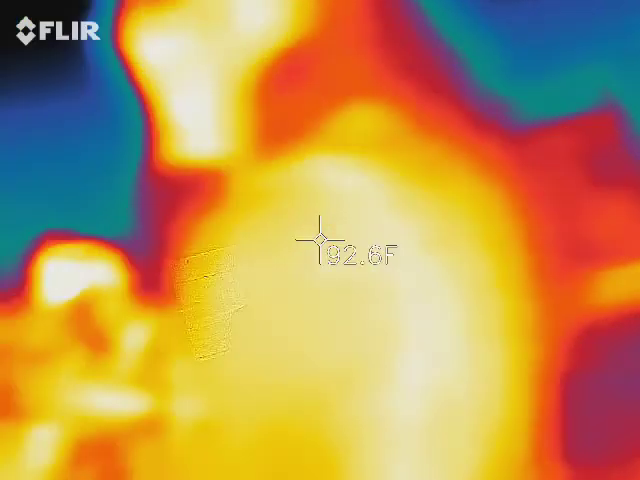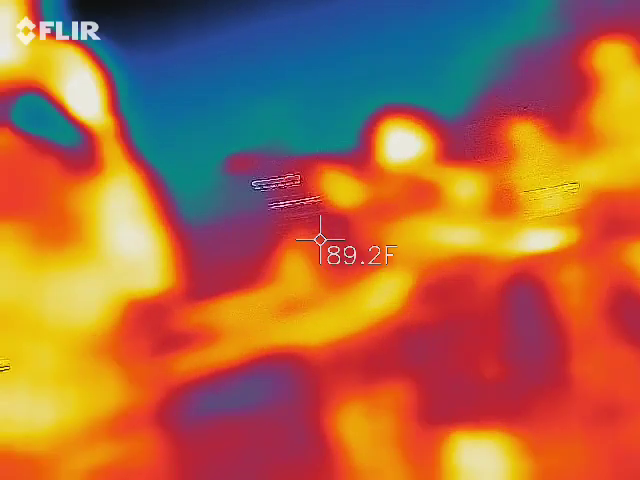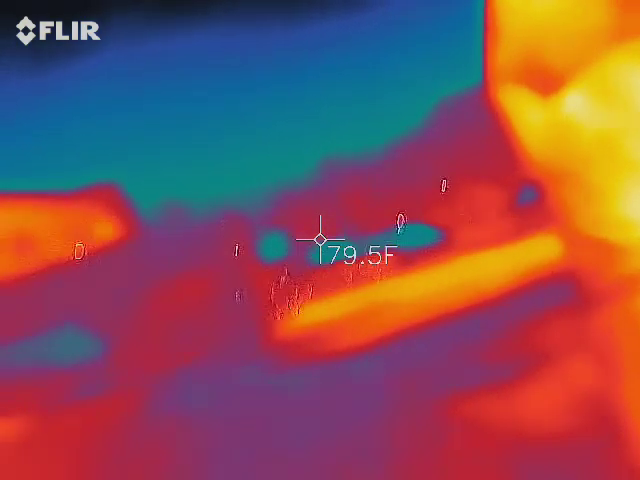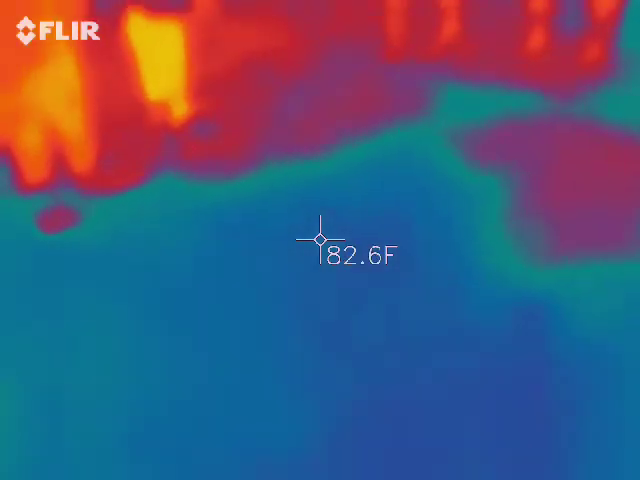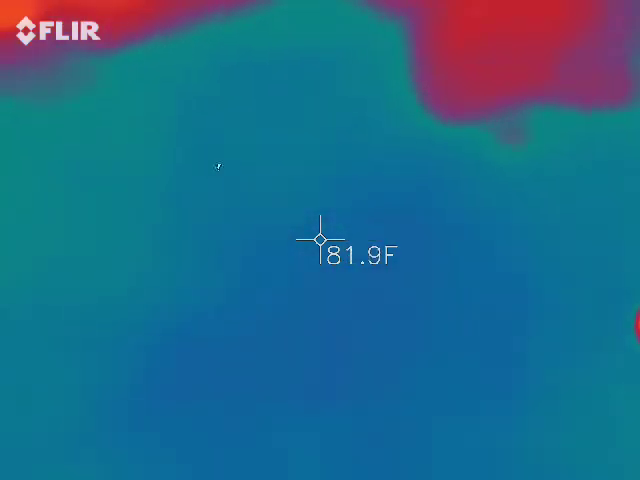The wood was a tiny bit cold. That's really just standing out. He said 5 degrees or more. So over here in this area, what does it look like in the middle of this little circle we have going on? It says 83. Even where I have the device?